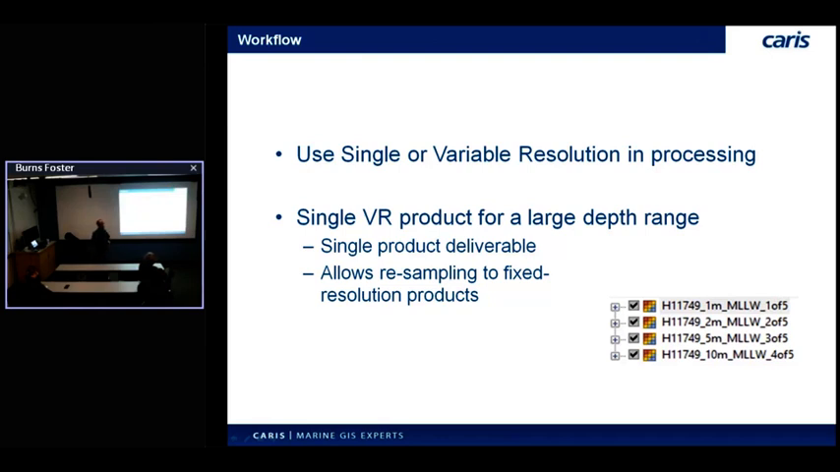Interchange is going to be a big problem on the first release, because when we put this out there, there's no standard interchange format for variable resolution. The closest thing we've got is probably ASCII text as a point cloud. There's no BAG format that supports variable resolution, although of course that's coming. But it's not there yet. And even if we get an interchange format like BAG, other vendors have to implement support for it.